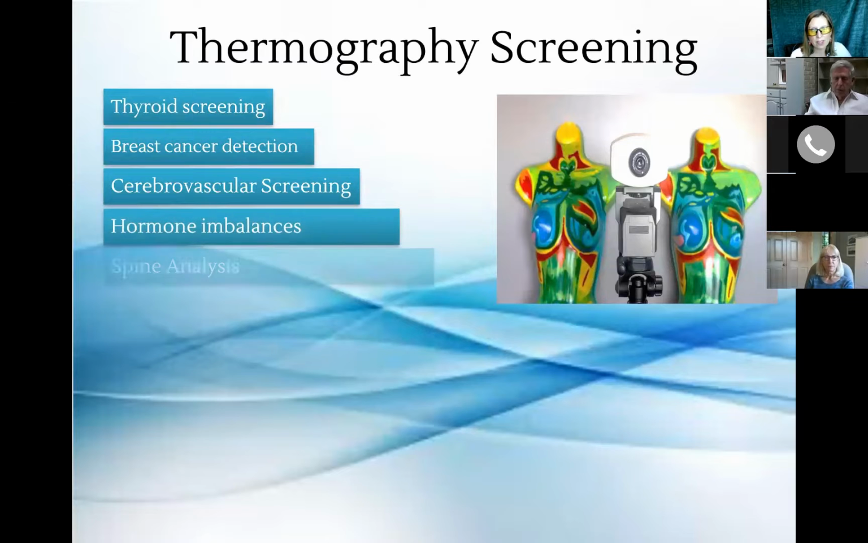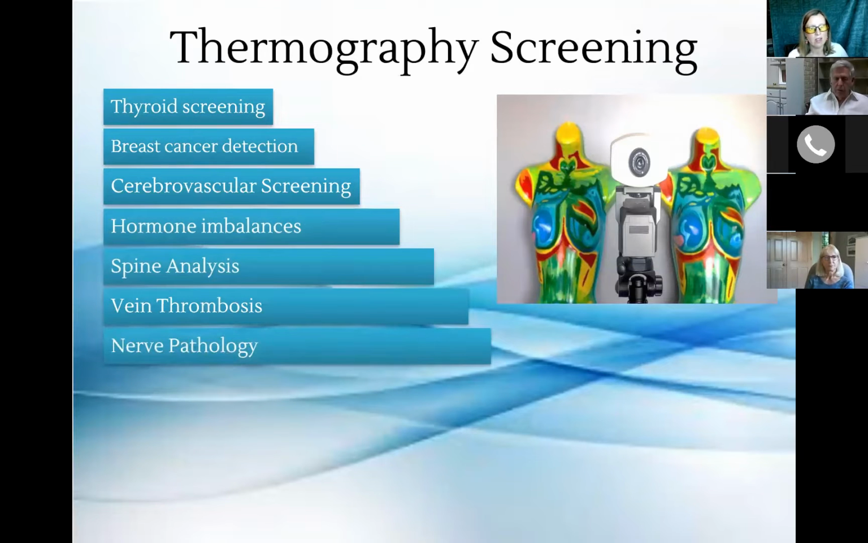So with thermography, these are the things that we look for: thyroid screening, breast cancer detection, cerebrovascular screening, hormonal imbalances, spine analysis, deep vein thrombosis, nerve pathology. So our infrared cameras and our software allows the expert thermologist to analyze your temperatures and vascular patterns throughout the surface of your entire body. And I know Gail's going to touch more on the anatomy of the breast a little bit later.